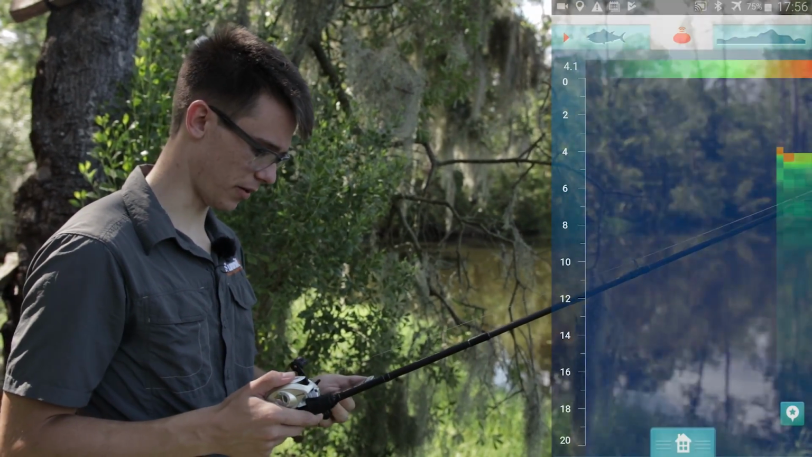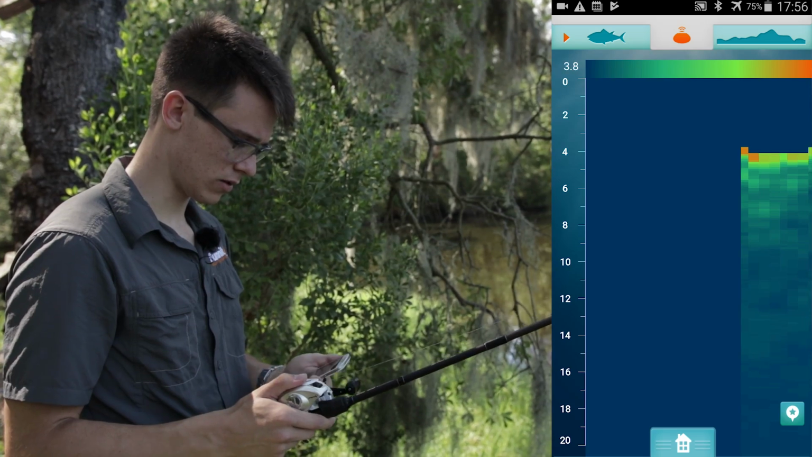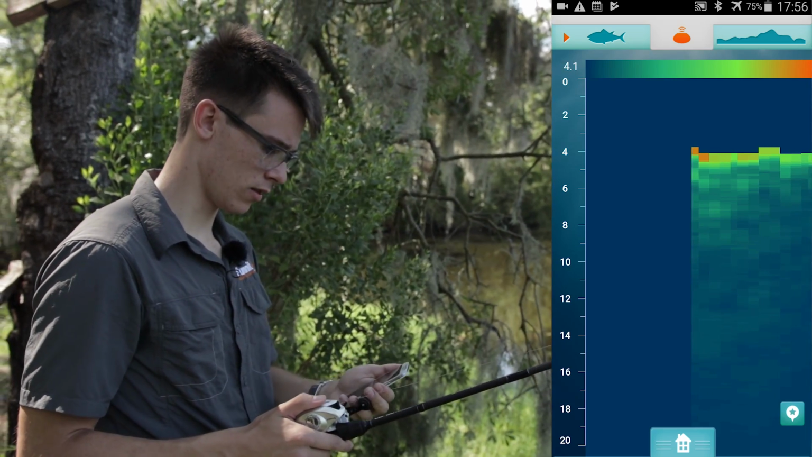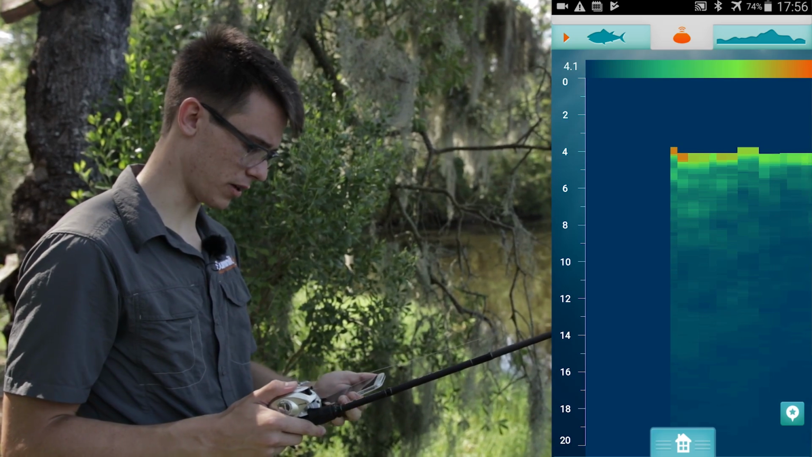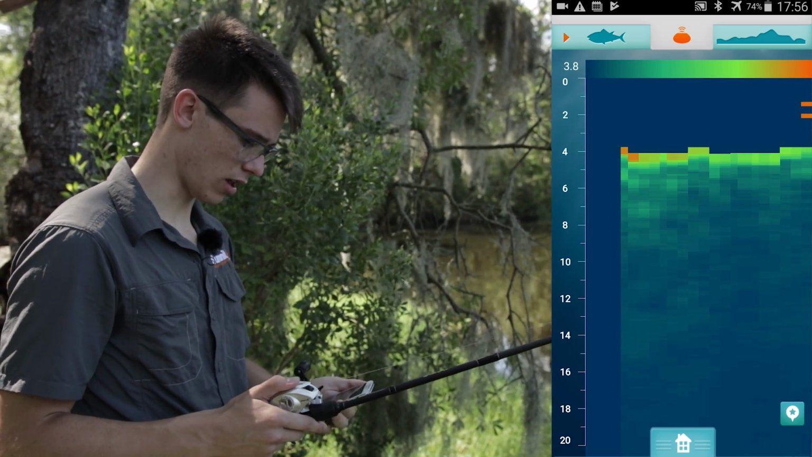First impressions, it's pretty pixelated. It's very blocky. It's coming across kind of jagged almost. It's not smooth. Looking at the bottom, I'm not seeing any fish, any vegetation. There's nothing to tell me anything.